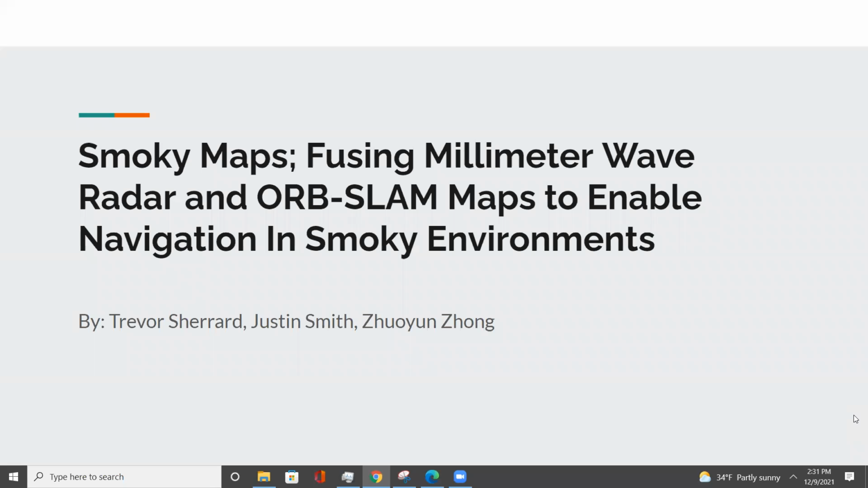Hey everyone, we're the Smoky Maps group. Our project was on fusing millimeter wave radar data and ORB-SLAM maps to enable navigation of first responders in smoky environments.